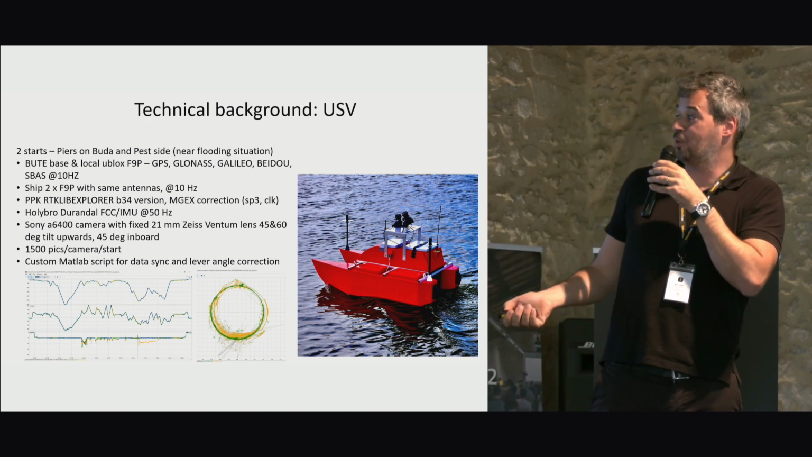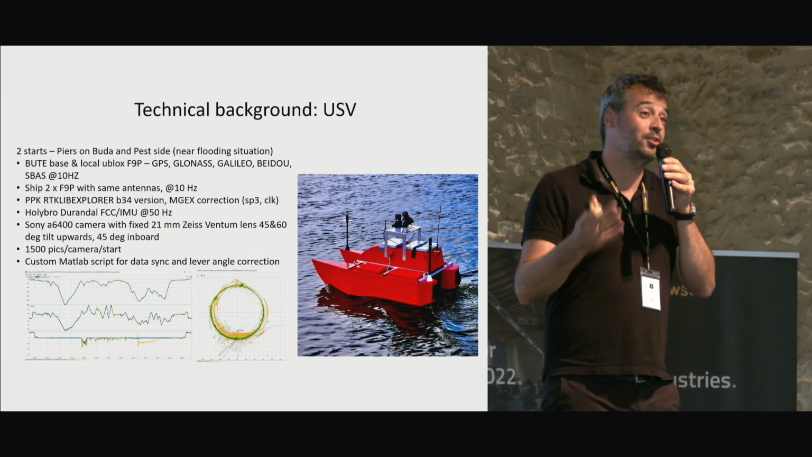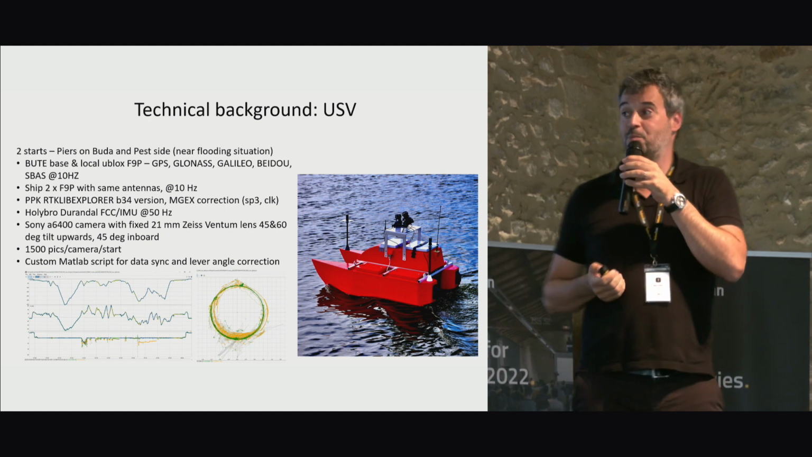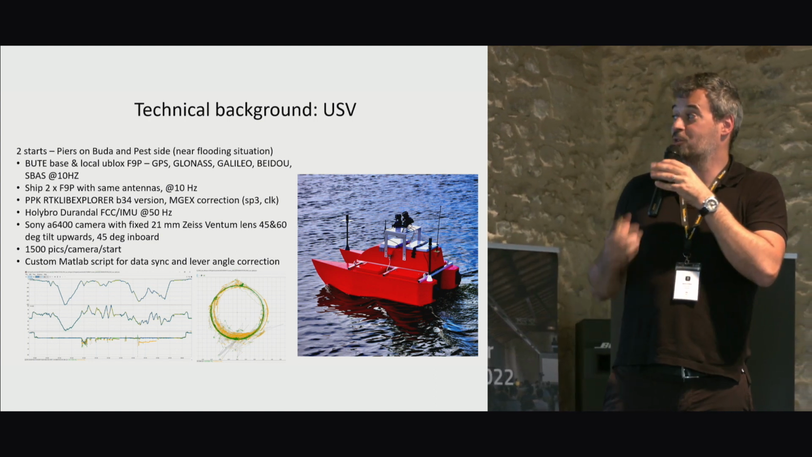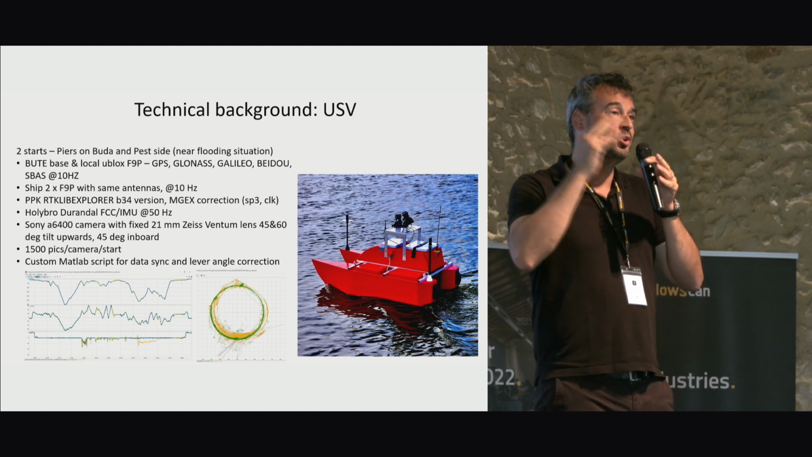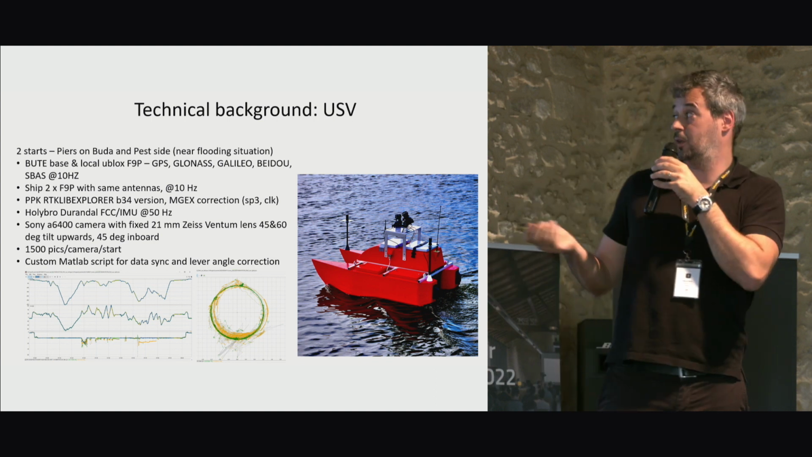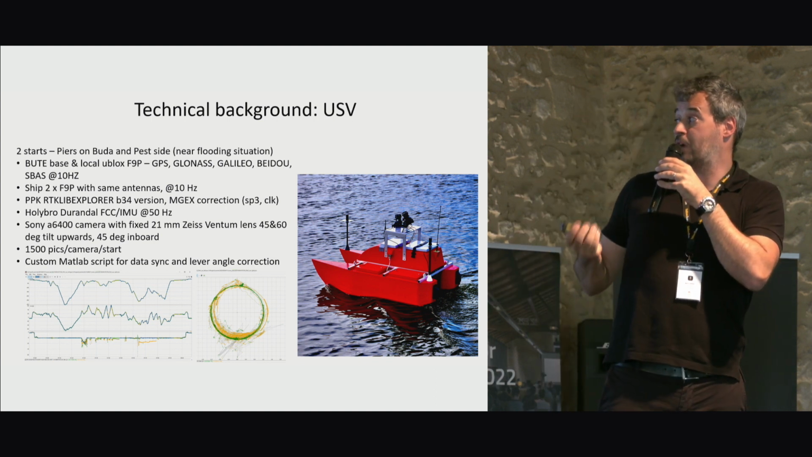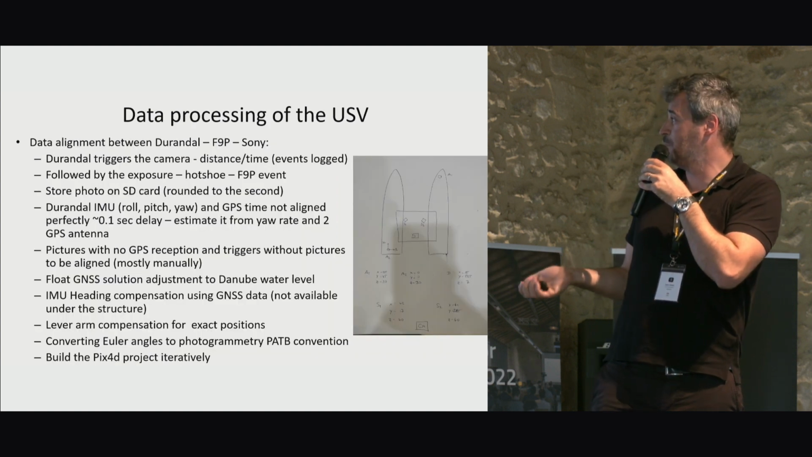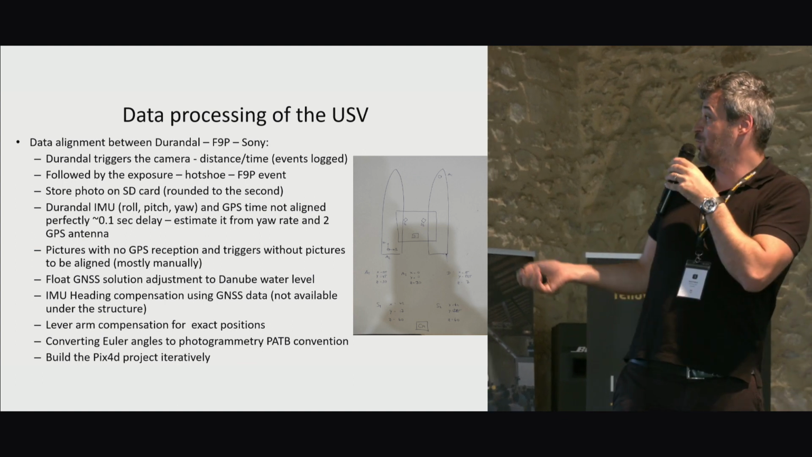So what is interesting to see here is that underneath the bridge, you have either data loss because of loss of GPS signal or very bad quality GPS data. So we had to align a lot of the data to be able to have a good workflow in the photogrammetry processing.